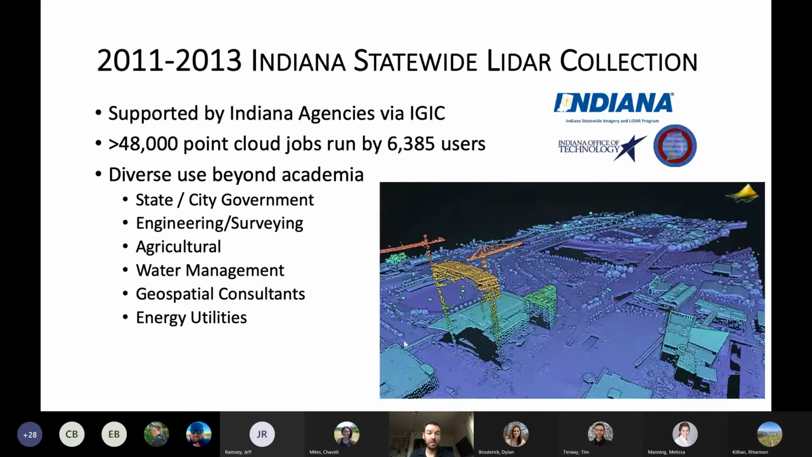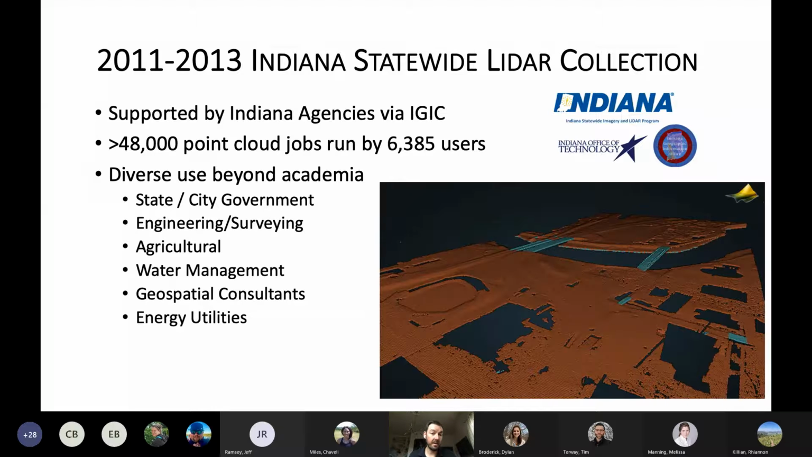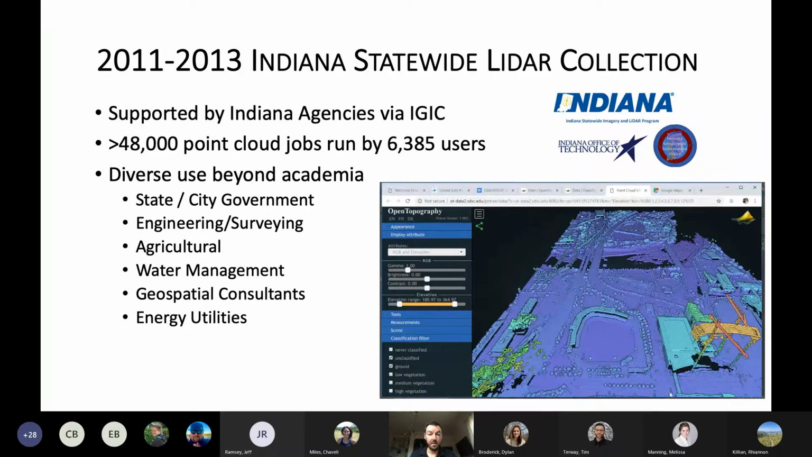So governments, commercial sector, surveying, engineering. We see a lot of agriculture and irrigation utilization, irrigation planning, because it is Indiana, energy, lots of other uses. And this is downtown Indianapolis in this little spinning movie in the viewer.